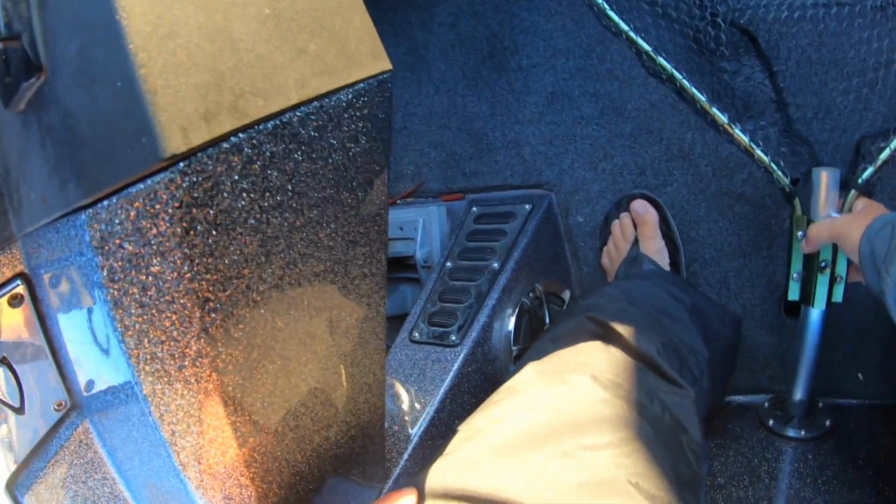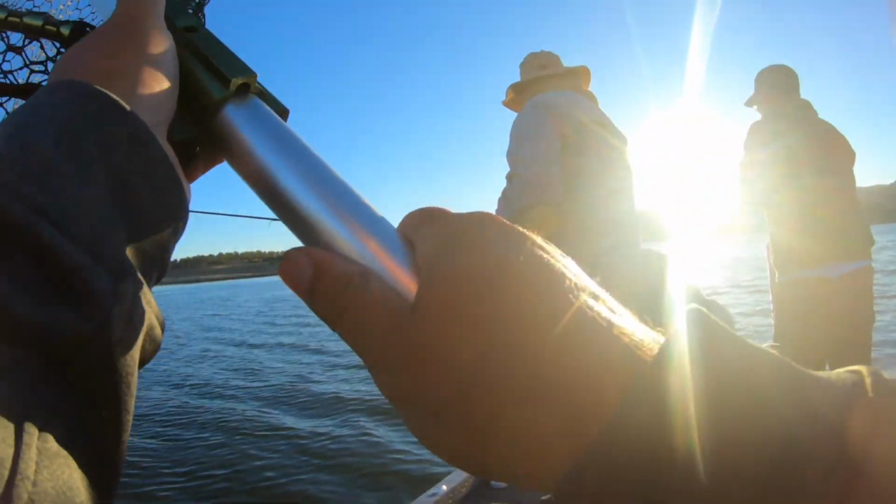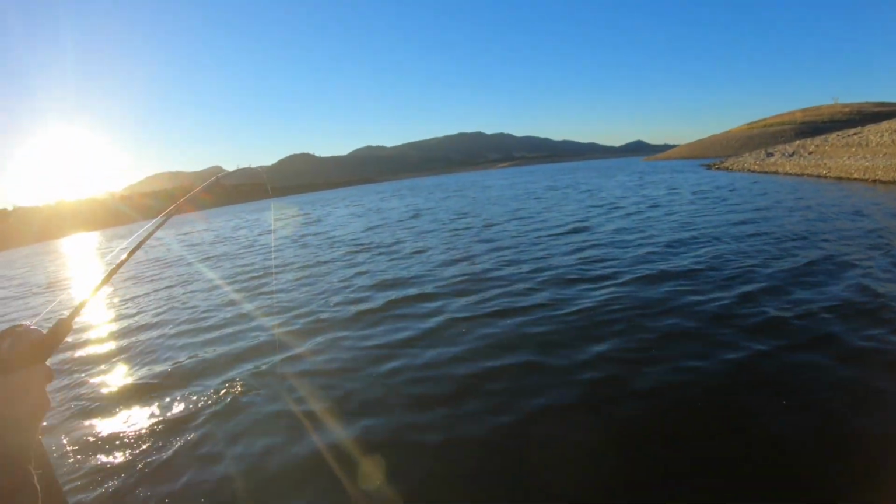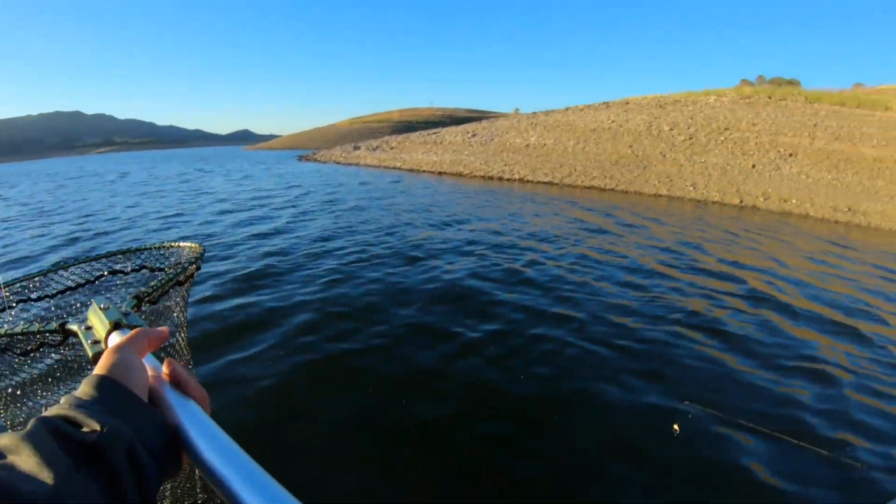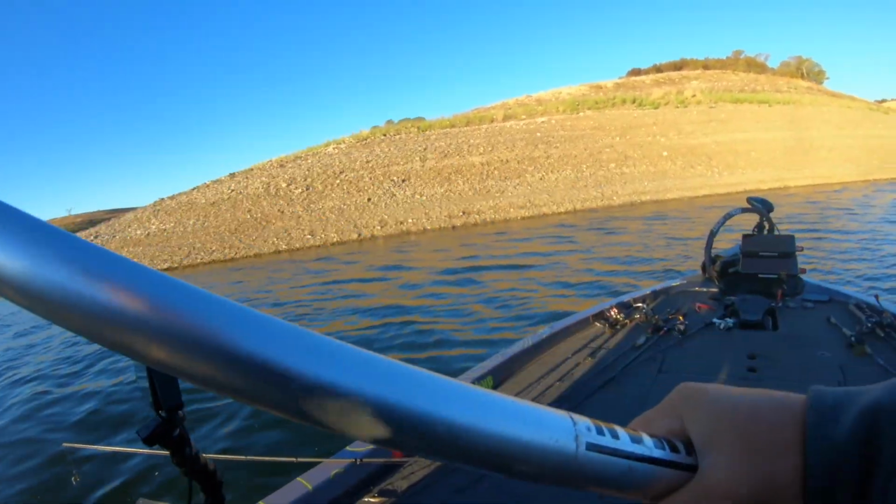Oh, it's a 5-pound largemouth. It could be. Is it? They said there's big largemouth. No, largemouth don't run. It's a nice one. Told you it's a 5 pounder. No, that's literally a 2 pounder. I bet it's 3 pounds.